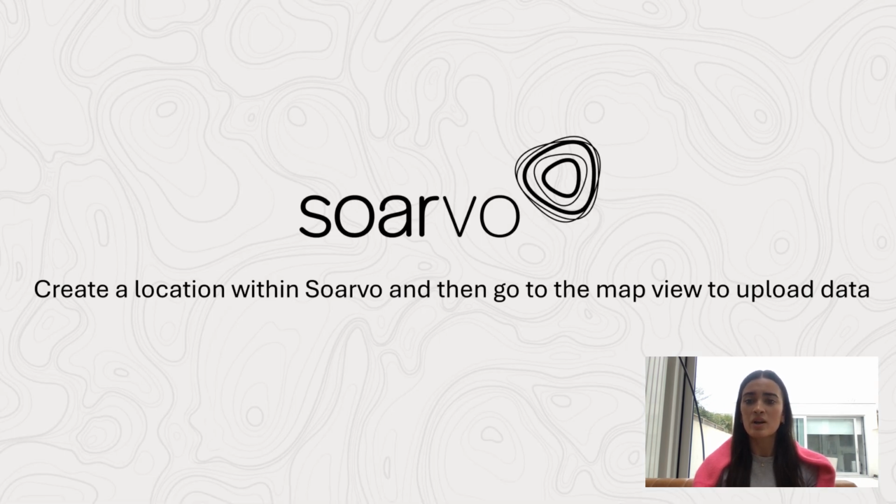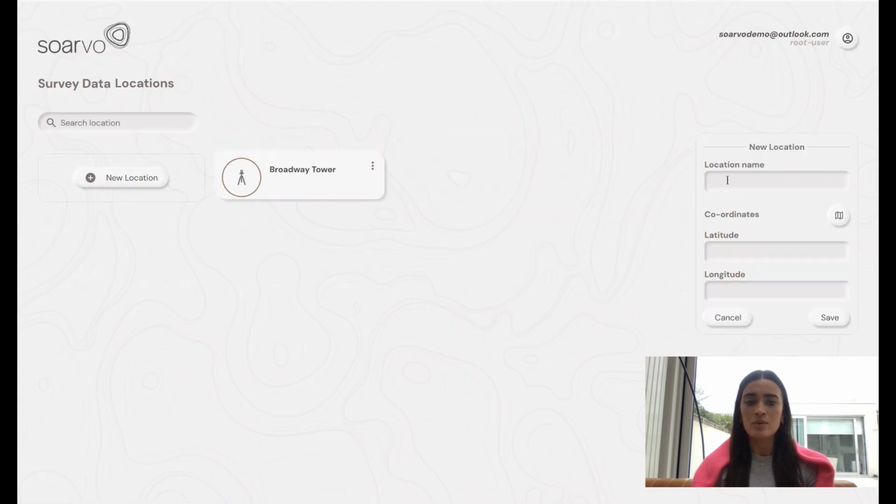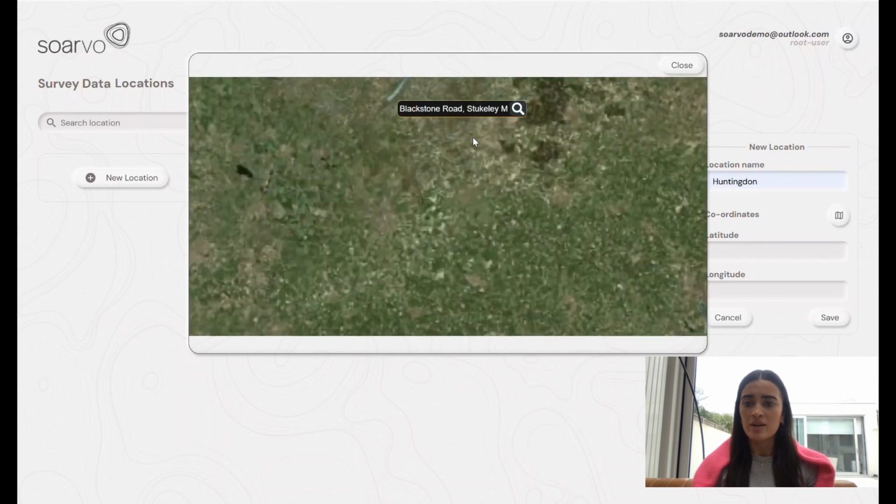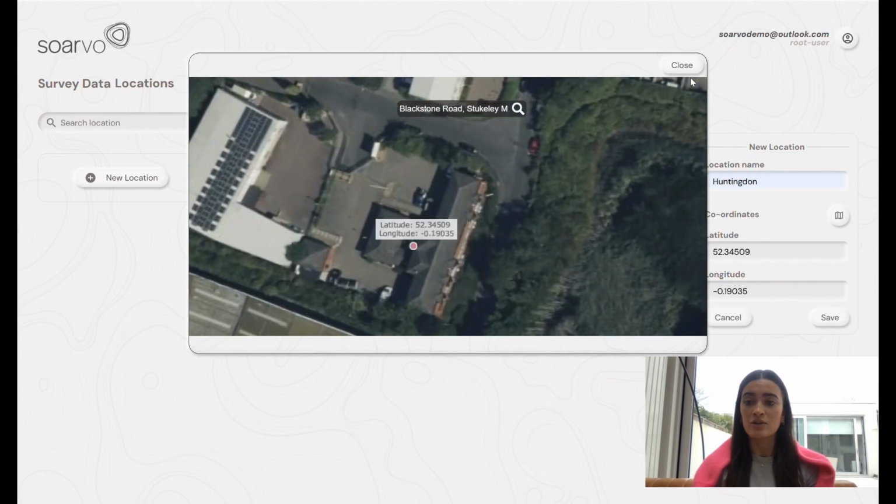So the next thing we are going to do is create a location in Soarvo, and we will give it a location name. And we are going to find it on the map. So we'll enter in the name of our location and drop a push pin on the map. And this allows us to easily navigate back to it later on.